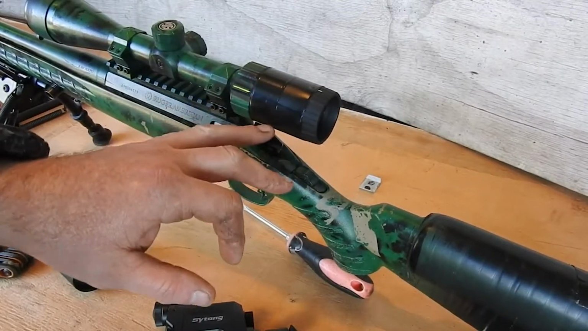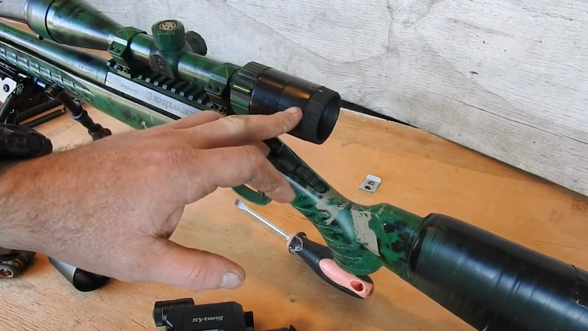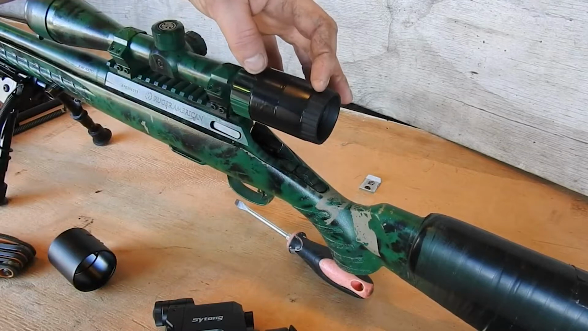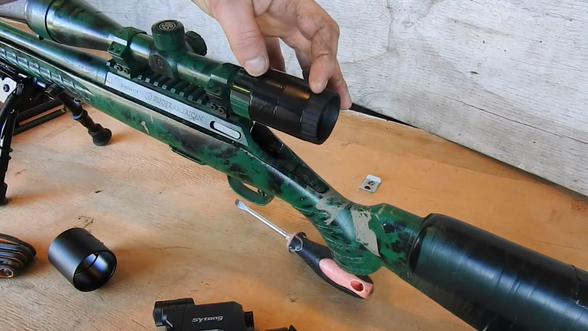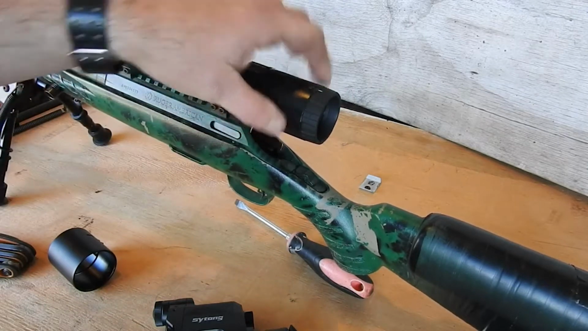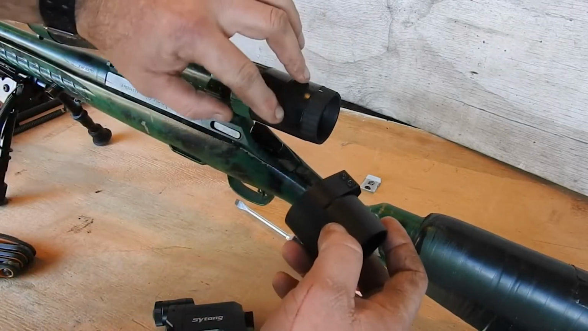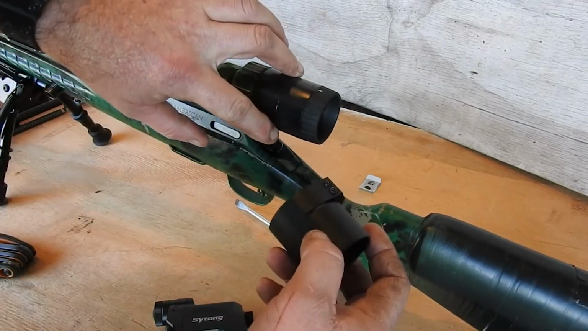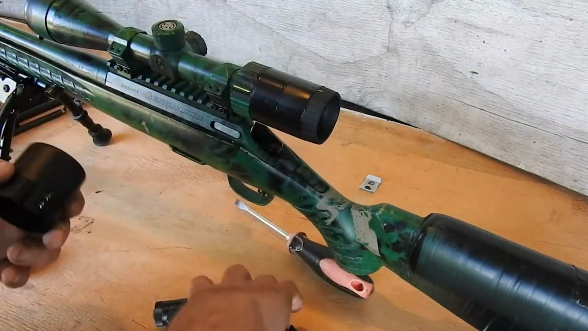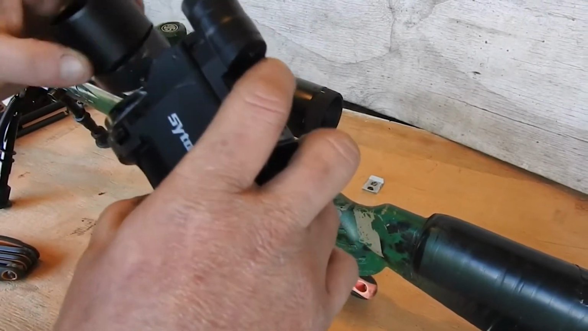Okay. One tip. It comes with a 10mm wide roll of insulation tape. Don't bother with it. Go to your hardware store, get the 50mm wide roll of insulation tape, and then go around your scope a couple of times. And what you're wanting is for this to be firm when you push it on, but not so much that it's rolling and pushing it's damaging the tape.